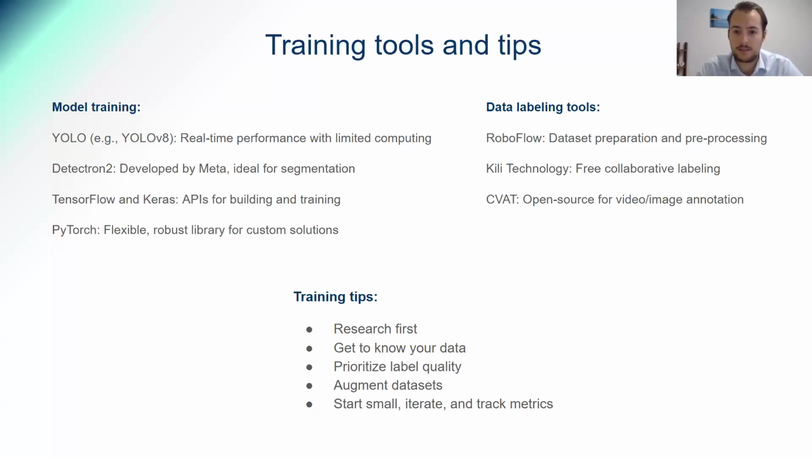That can also bring me to augmentation. You can augment the data to simulate these different environments and make it more accurate overall. And then I guess just go for it. Start small, train as much as you can, track your metrics, and learn from that how to optimize.